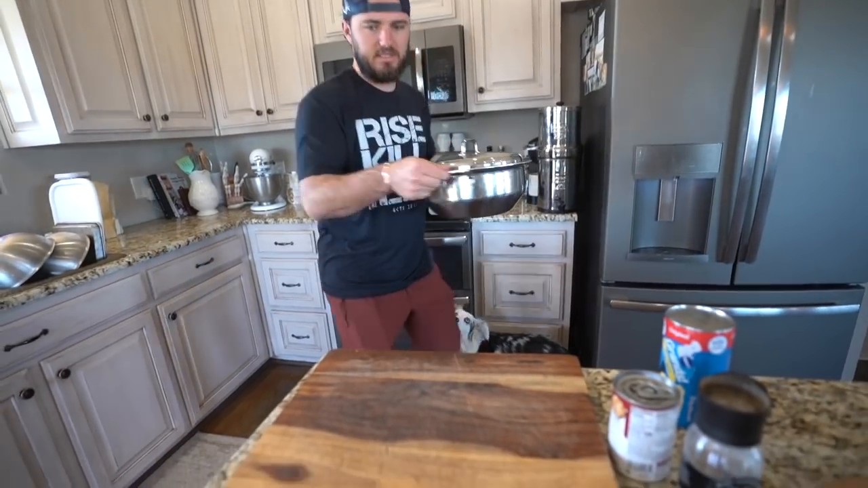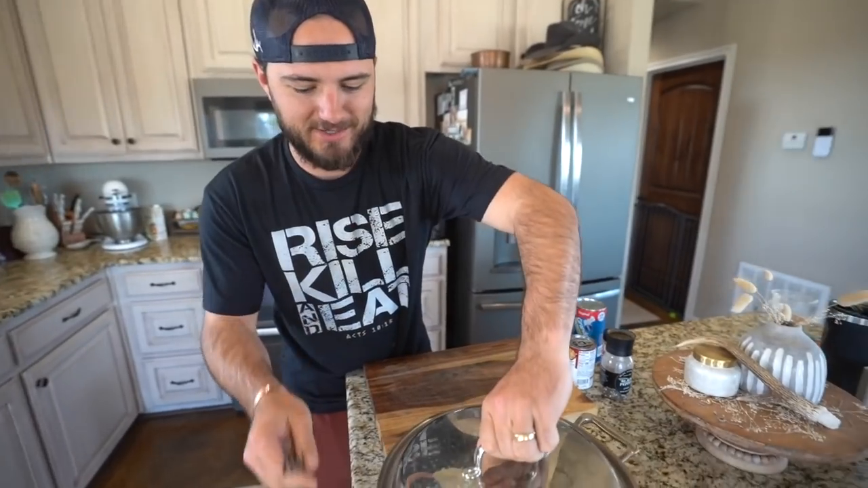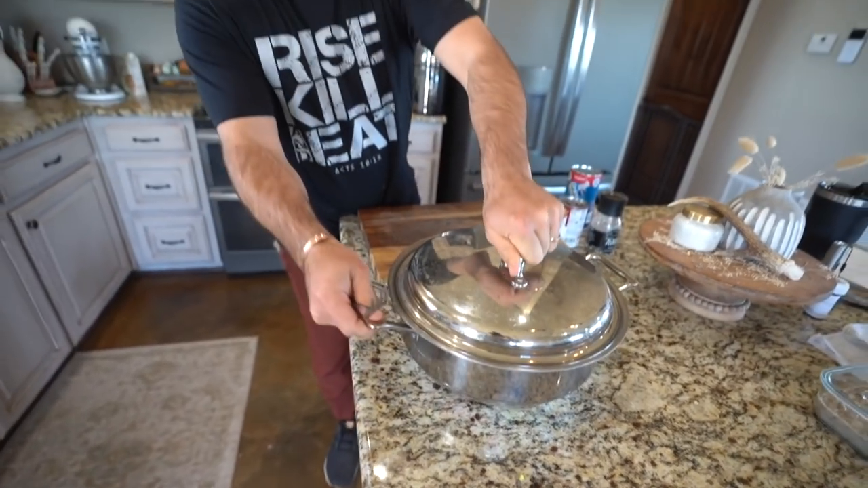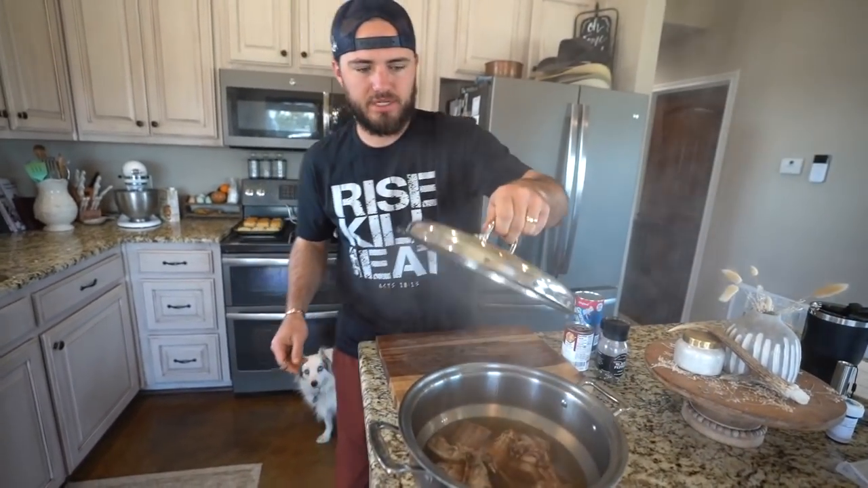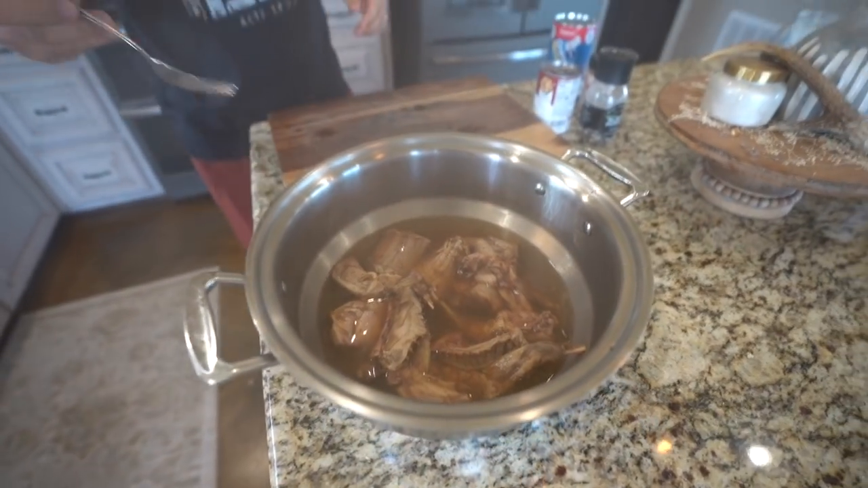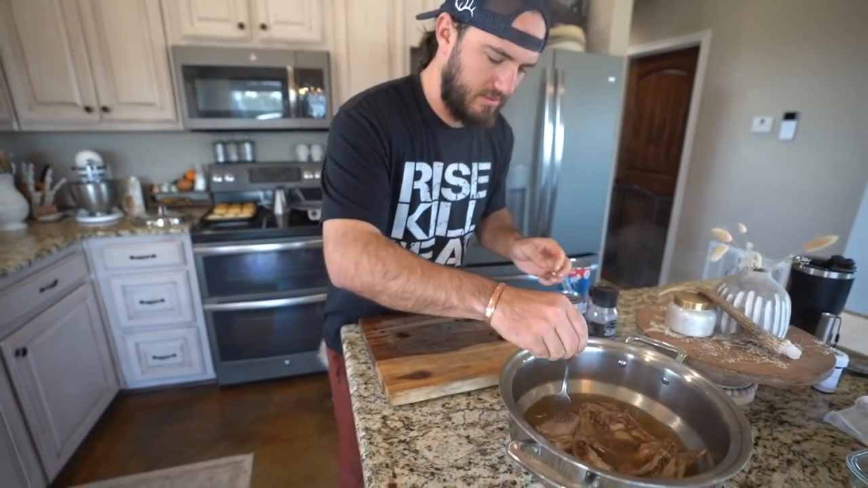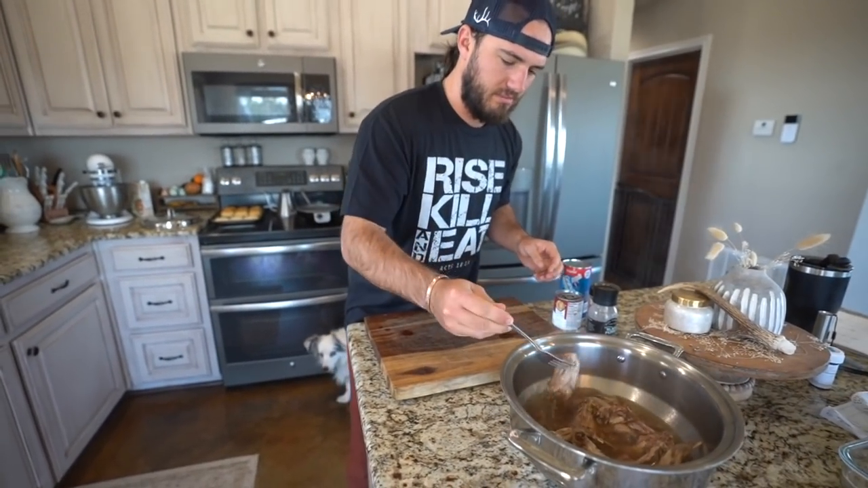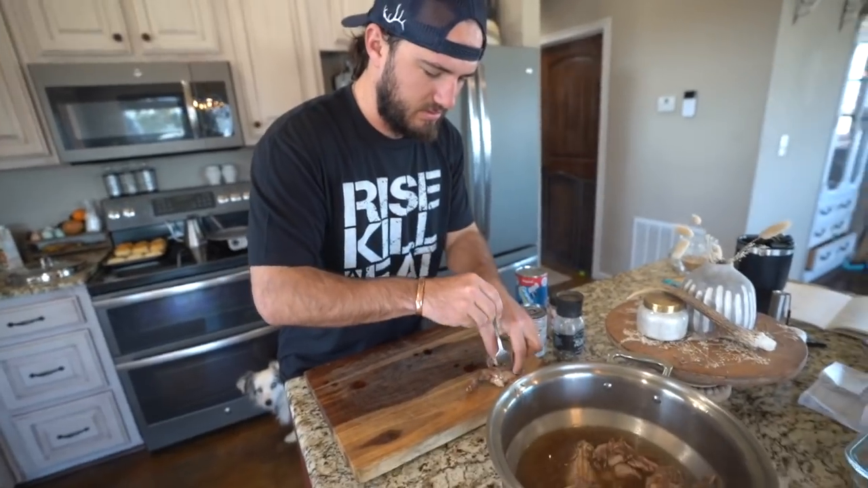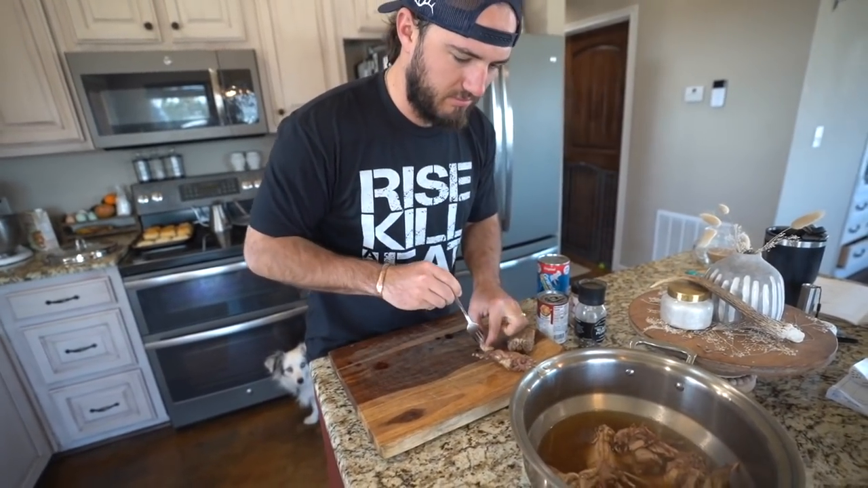All right, guys, it is the next morning, and our rabbit has been cooking. See how this seals? It seals shut, so it kind of pressure cooks it in a way. So we're gonna bring this, I keep saying chicken. We're gonna take this rabbit out and we're gonna start stripping the meat. So take a few of these pieces out, let them start cooling off a little bit. That meat, look at that, it's just already coming off perfectly.